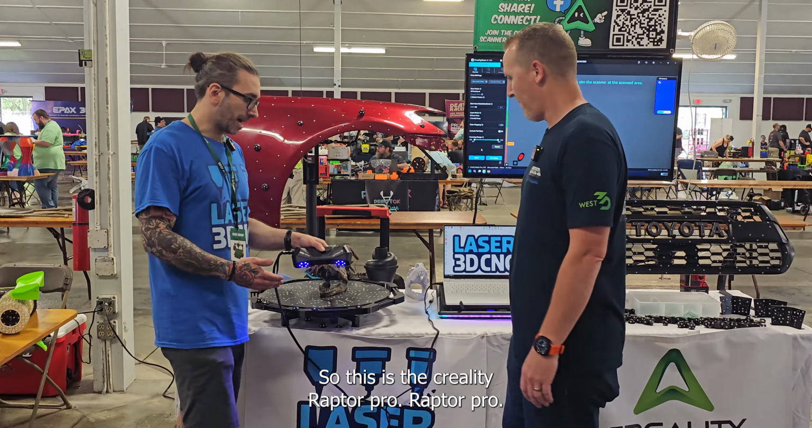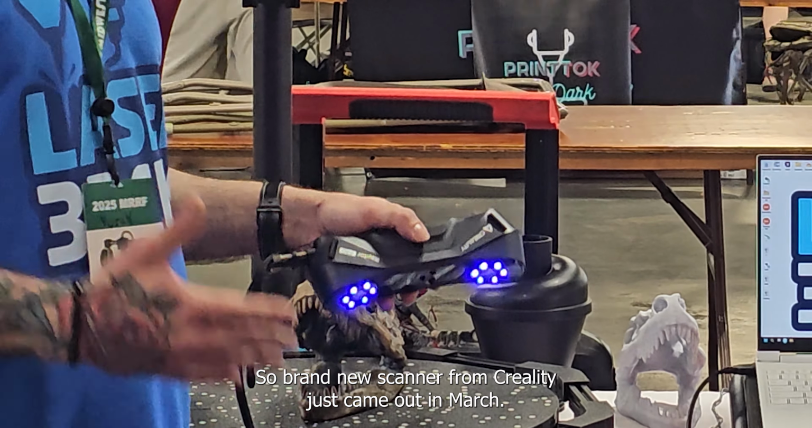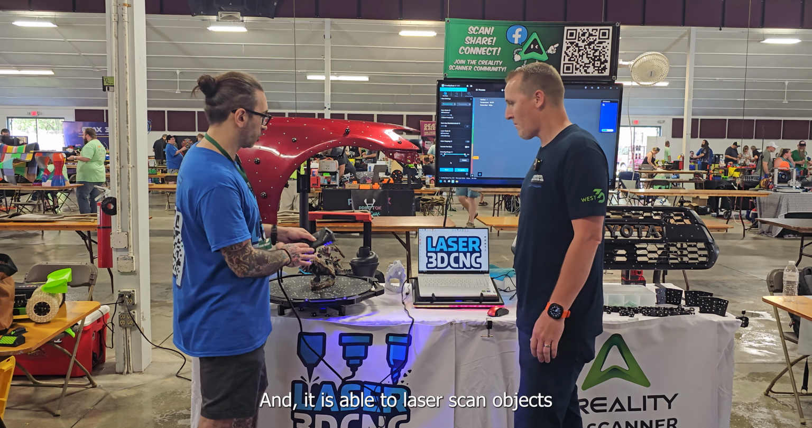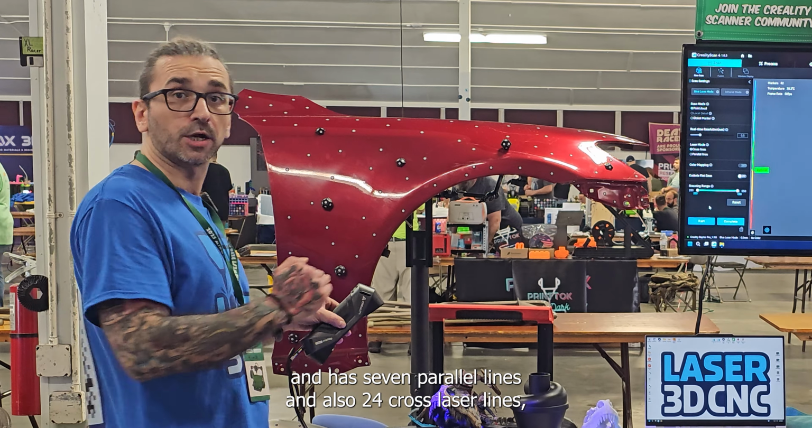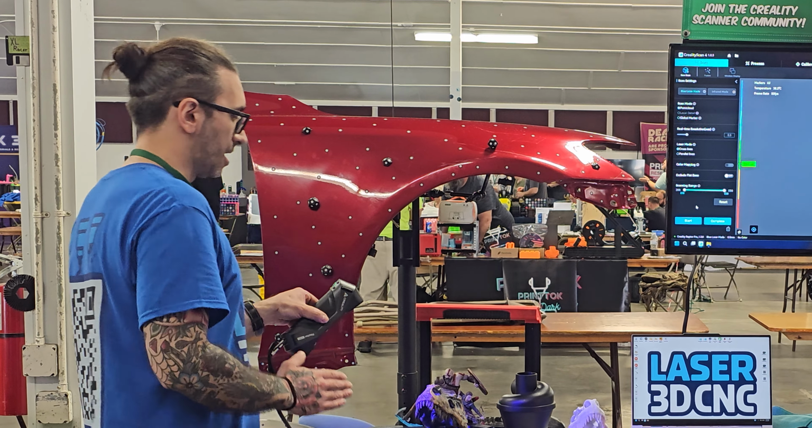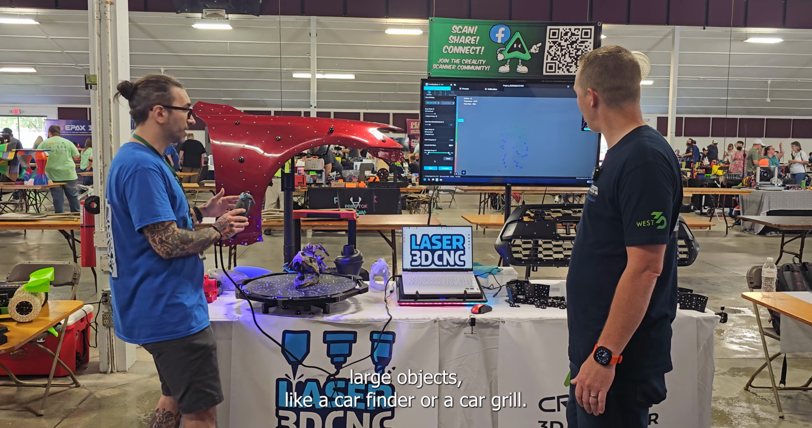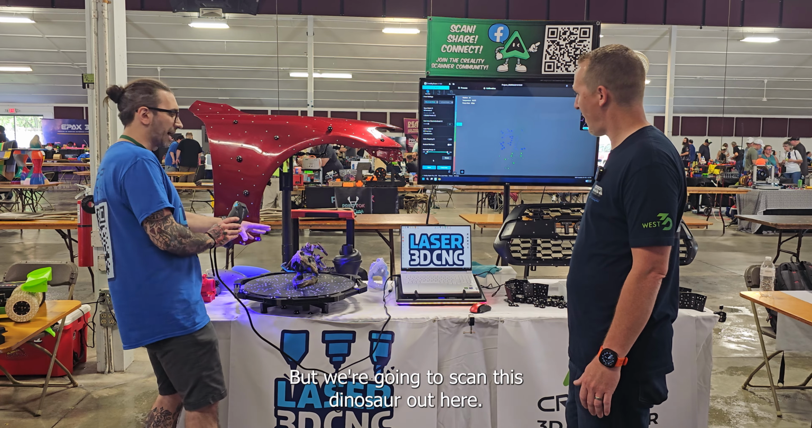So this is the Creality Raptor Pro. It's a brand new scanner from Creality. It just came out in March, and it is able to laser scan objects. It has 7 parallel lines and also 24 cross laser lines that are great for scanning large objects like a car fender or a car grill. But we're gonna scan this dinosaur head here.